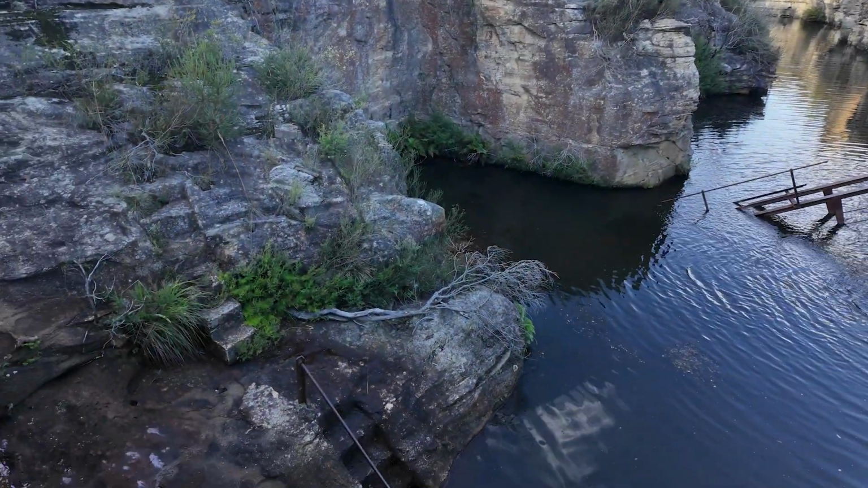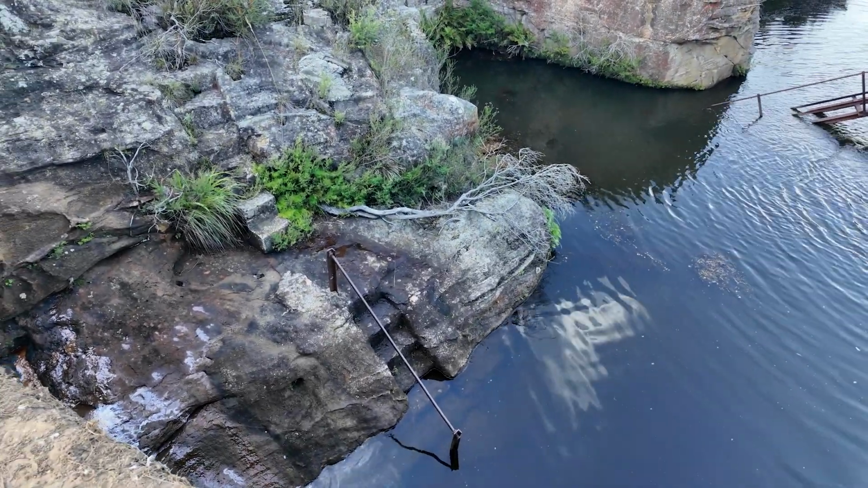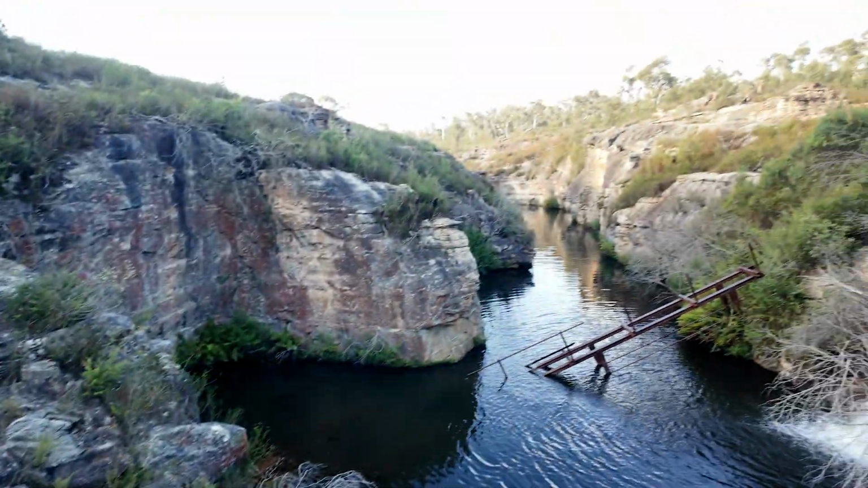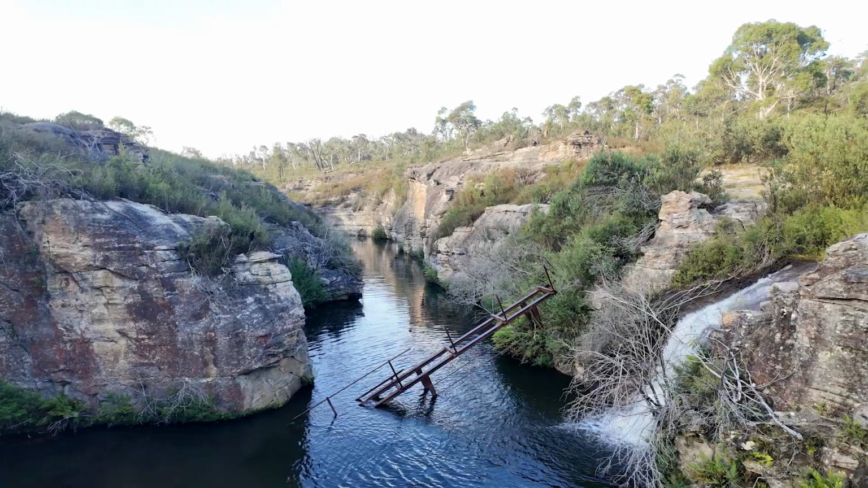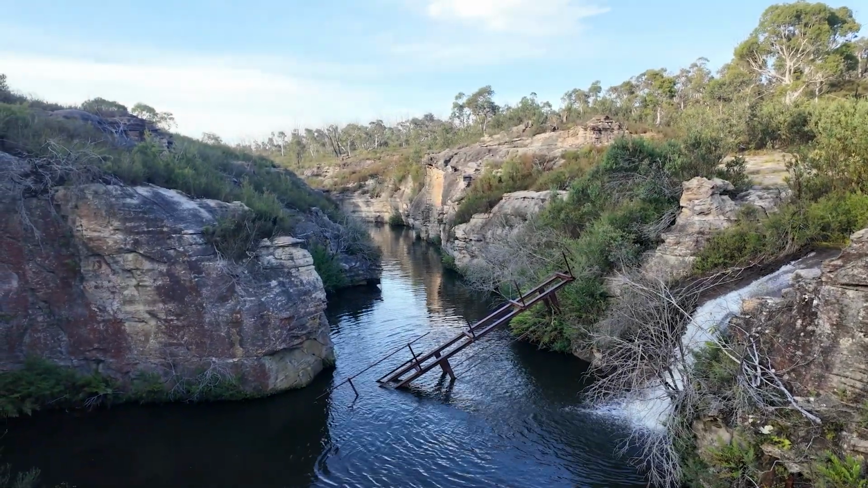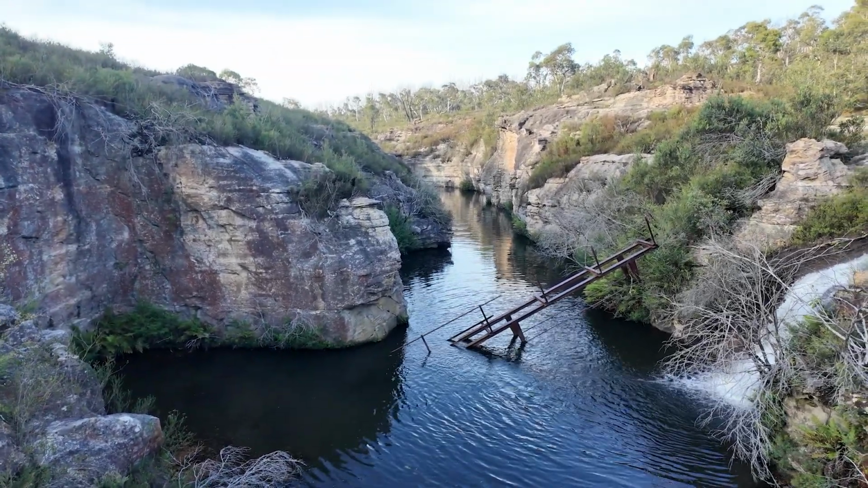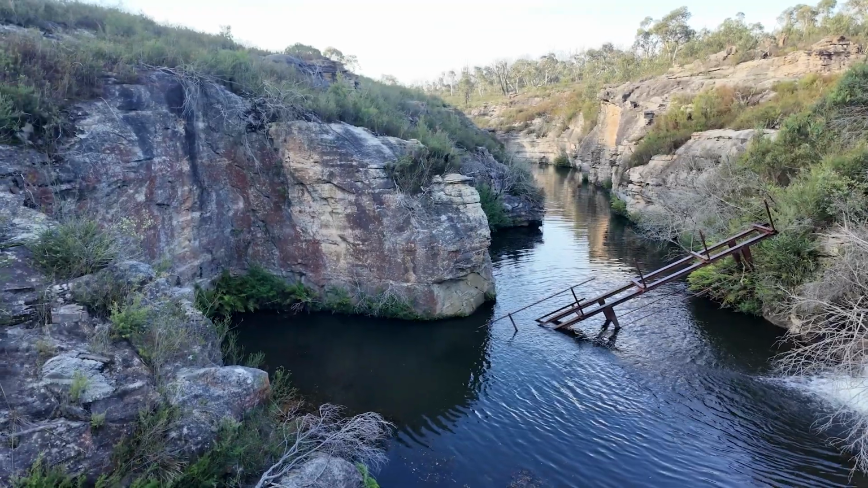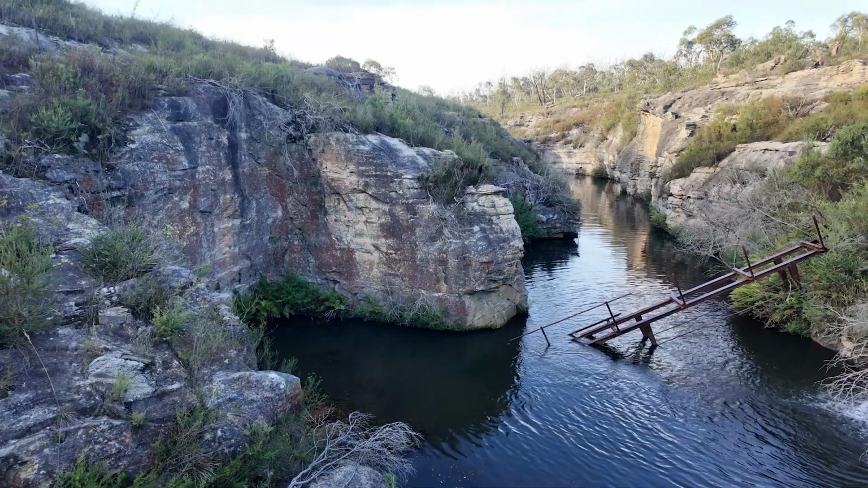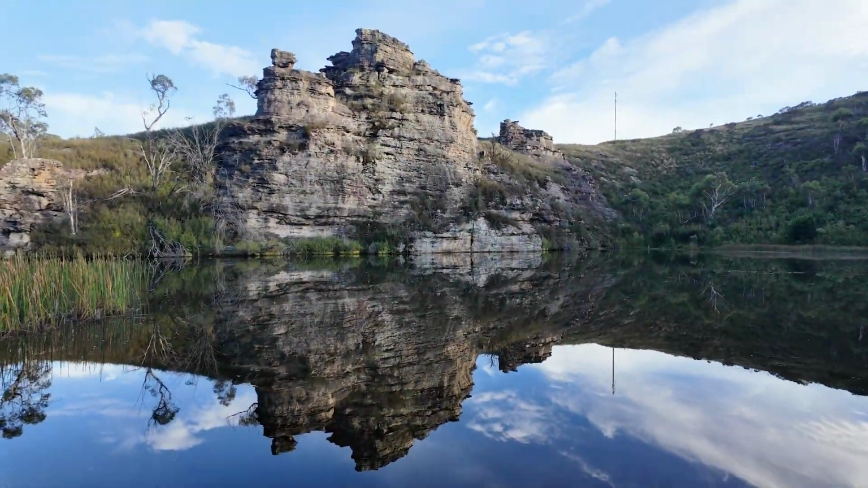Look how cool the old stairs down to the bottom are. What was that for? I'm not really sure. I assume it has something to do with the mine. Actually, a mine there, that goes straight down into the hole. So if we've got time, I'm going to put the dive gear on and have a bit of a sticky beak. We wouldn't be able to get the drone down into this part, but maybe back over the creek there's a little landing that might be possible.